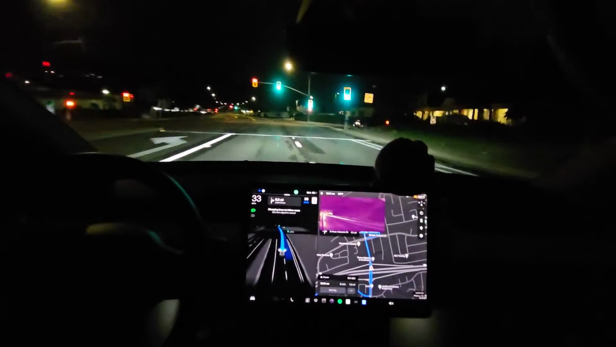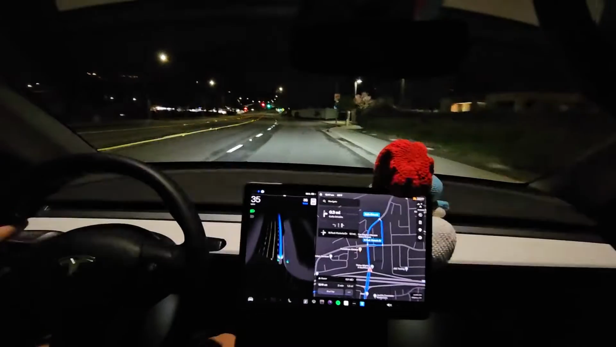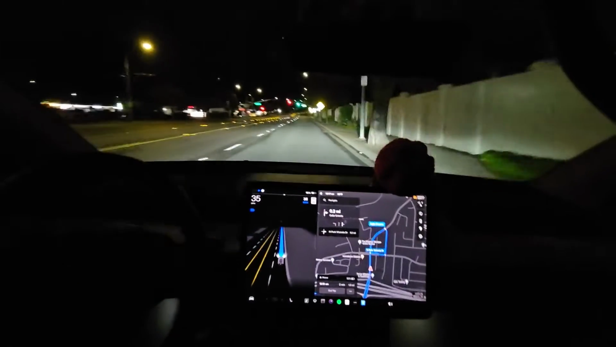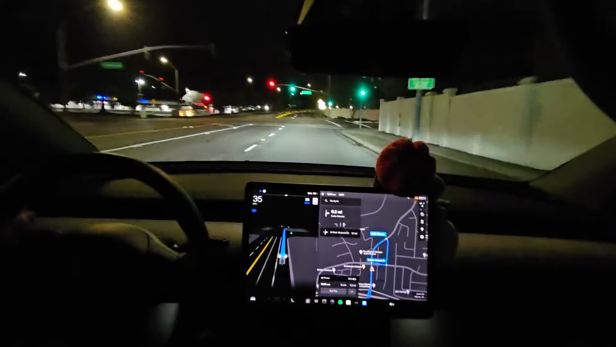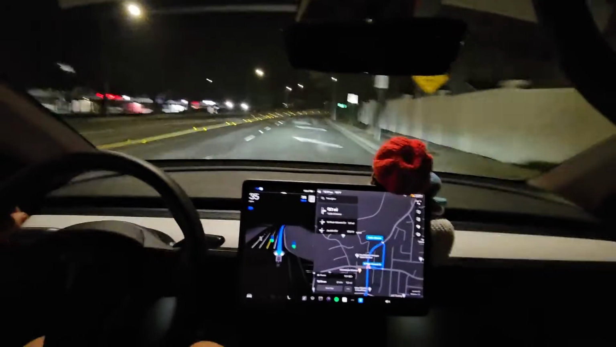Oh, it's going around. See, it doesn't want to do a U-turn. It's driving around this way. I'll let it do it. Okay, let's see if it has issues with the merge lane. I forgot which one it